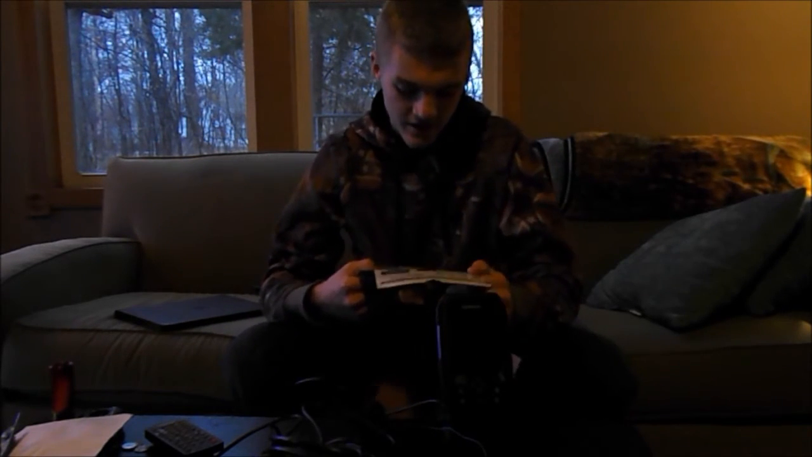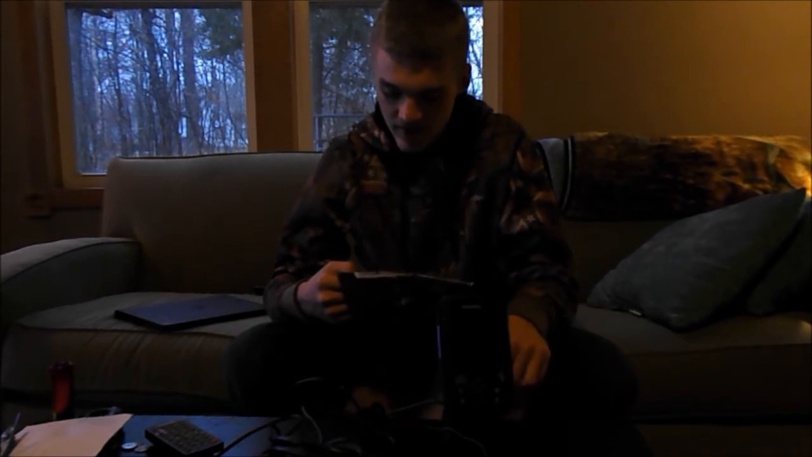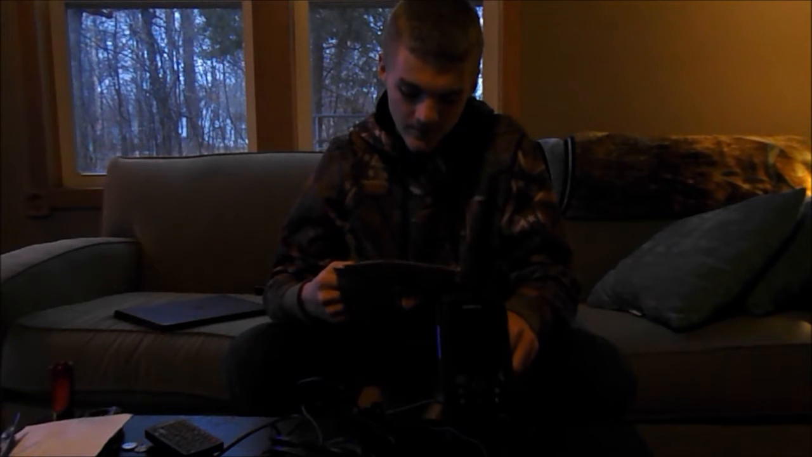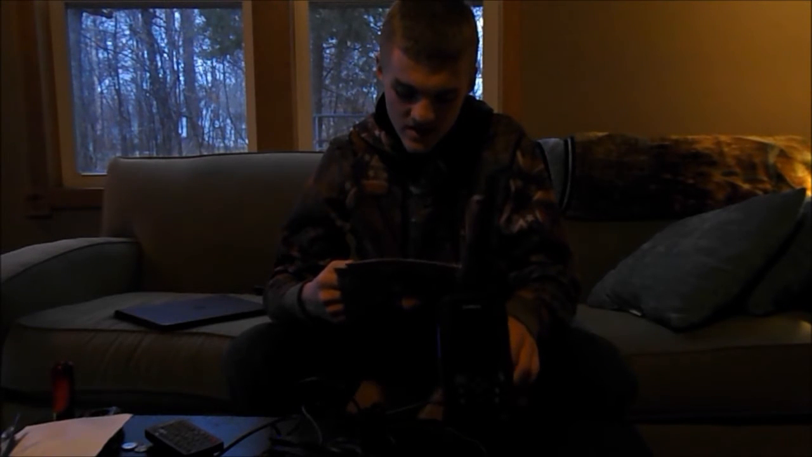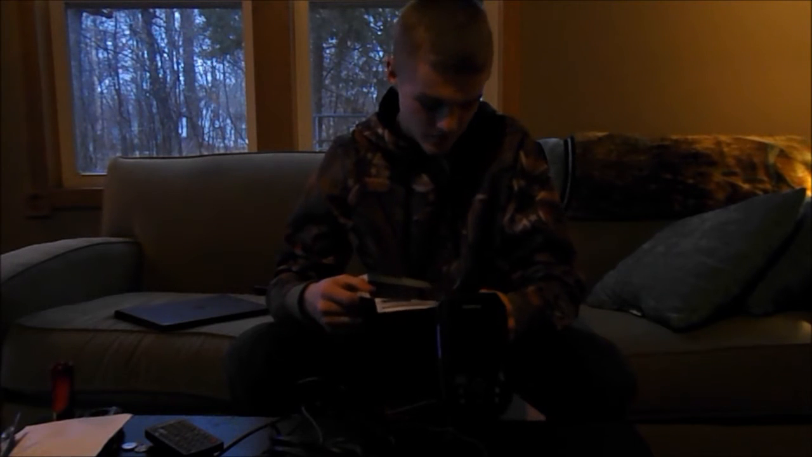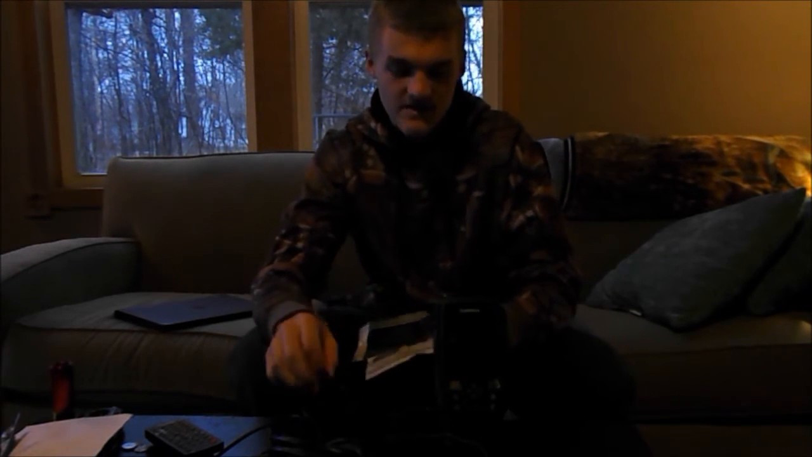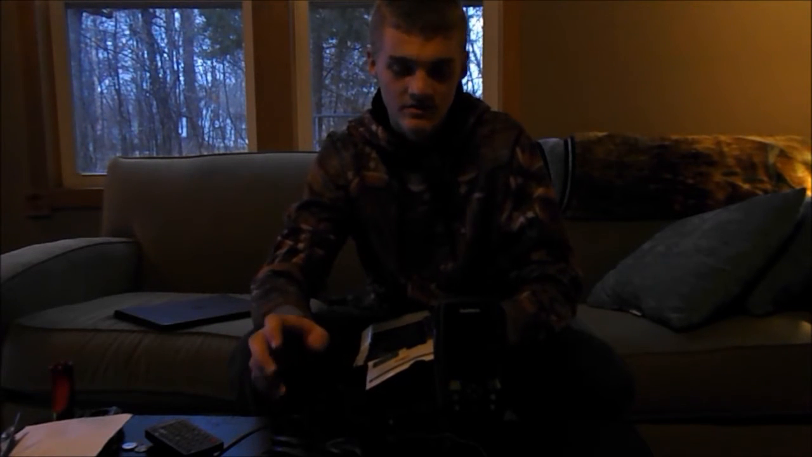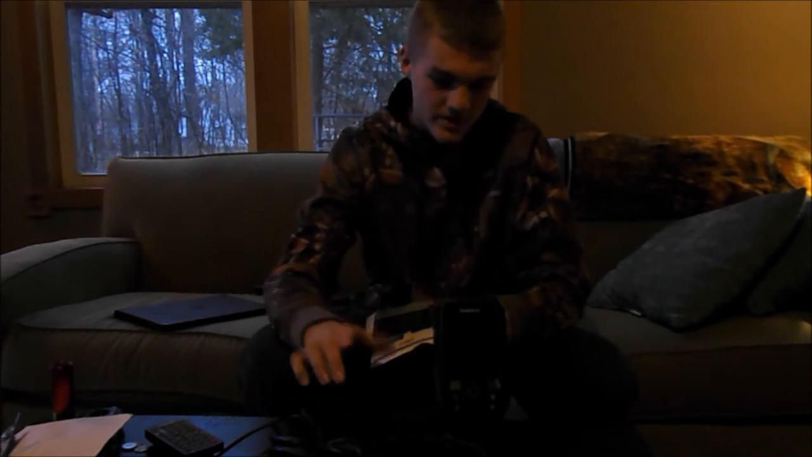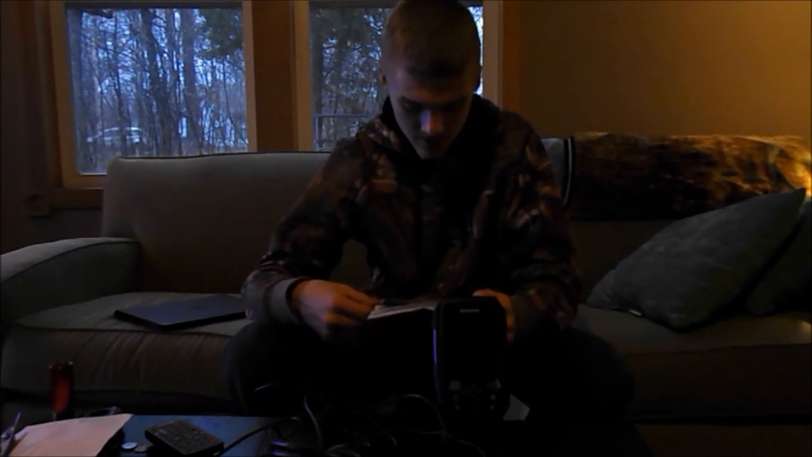So this fish finder includes a dual beam transducer with CHIRP, 77 to 200 kHz. The max depth for this thing is 1,600 feet, which I will probably never ever get that deep using this.